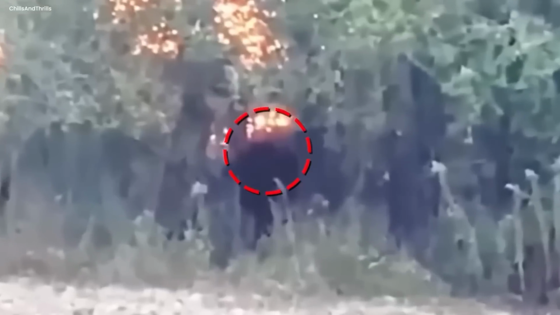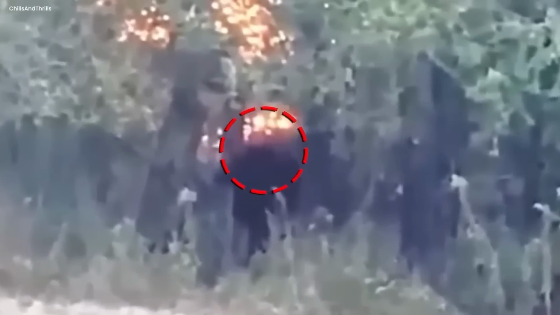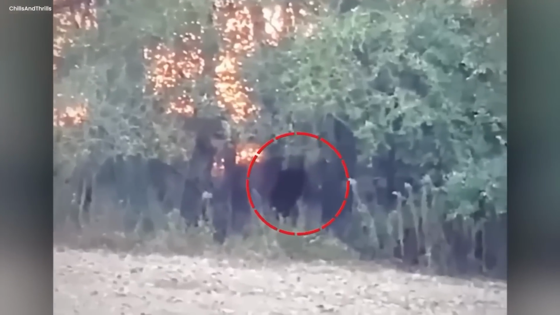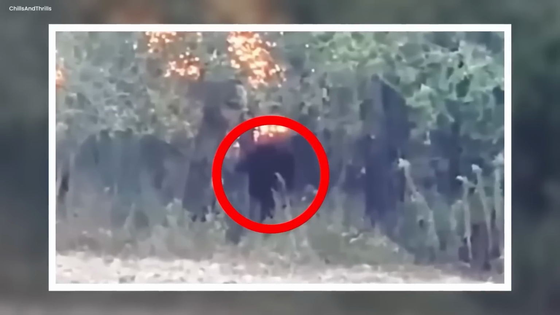This monstrous being radiated malevolence, drawing energy from fear itself. Its eyes, lacking humanity, pierced the souls of those who witnessed its horrifying performance. The camera continued to roll, capturing each heart-pounding moment. The creature's deliberate and menacing movements defied explanation. Was it a guardian of unspeakable evil, or did it foretell impending doom?